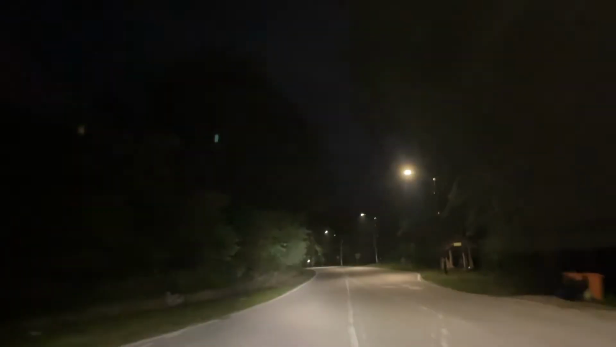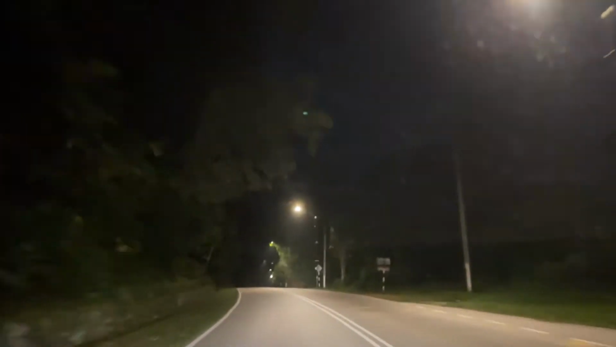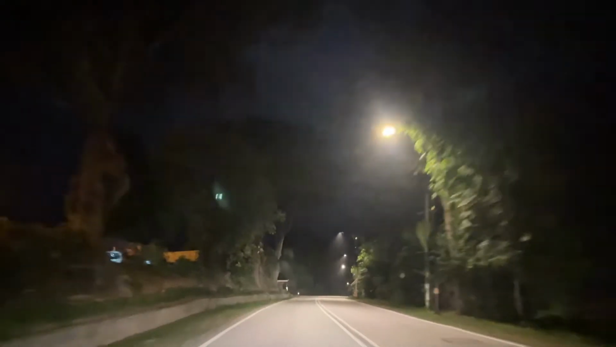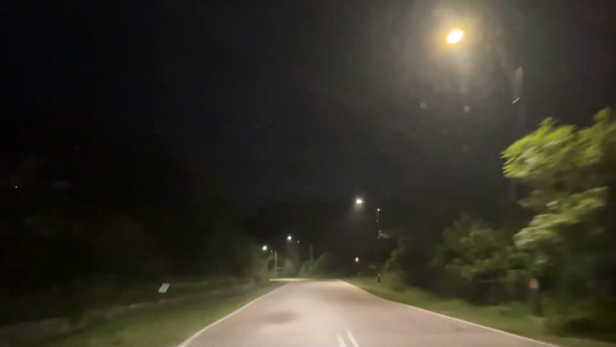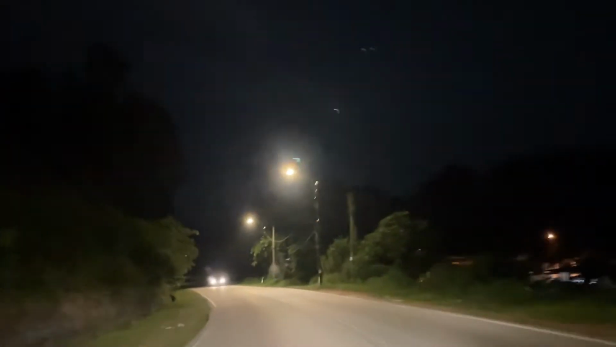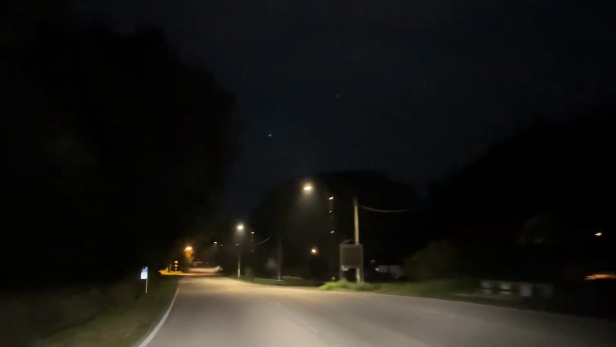I will do a night tour of all the streets in the town, all the commercial areas, and then we will call it quits, I guess, because it's not like anything is open at this time of night.